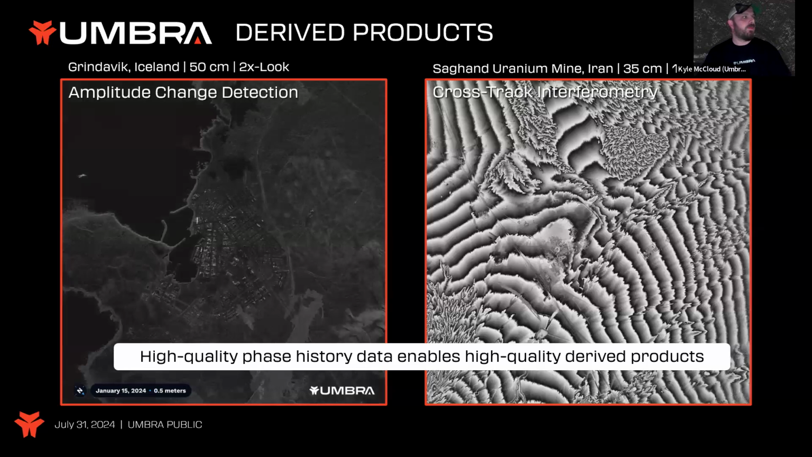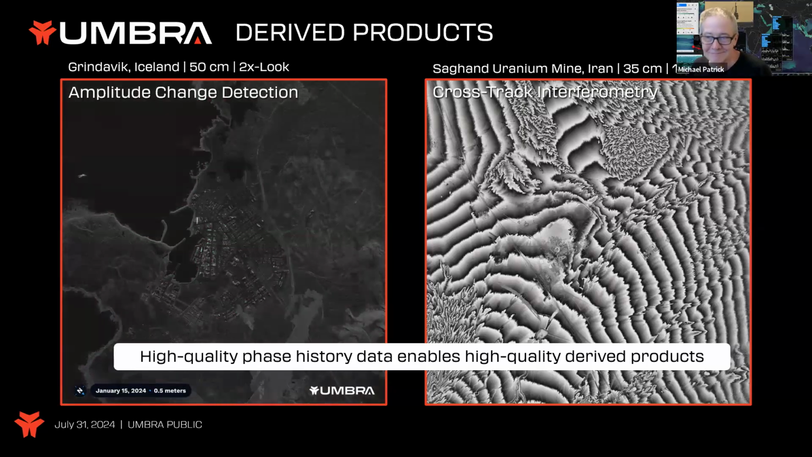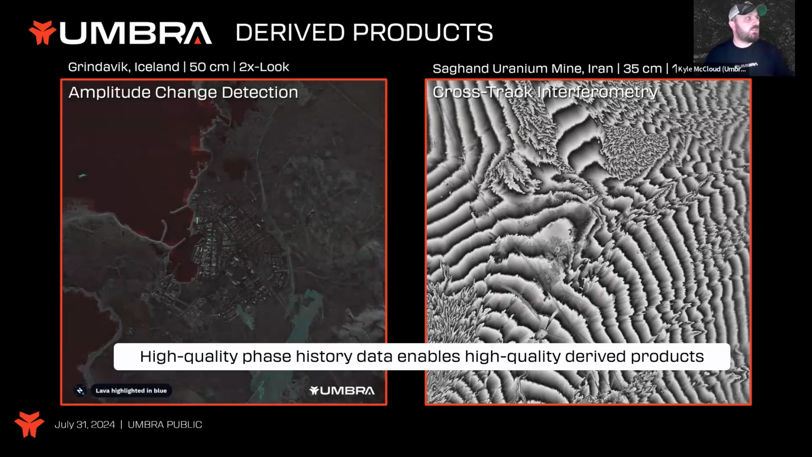Taking a look, we were talking a little bit about our derived products. This is some of that fortuitous change detection. This is lava fields in Iceland on the left. And this is recent, as of early this year, the volcano erupting in Iceland. We're able to actually track the lava flow, track the vessels leaving port and coming into port. I was talking a little bit earlier about the cross-track interferometry. This is just two satellites coming over at different angles, collecting that data.